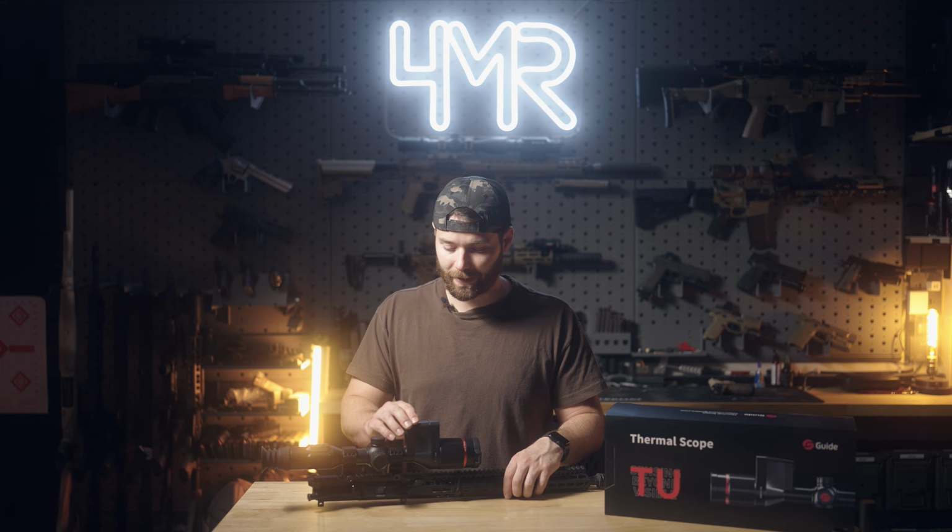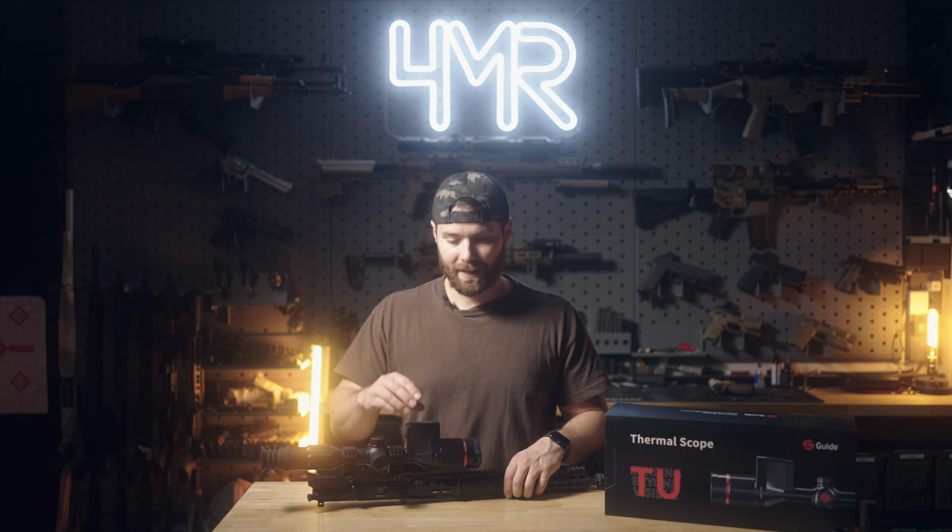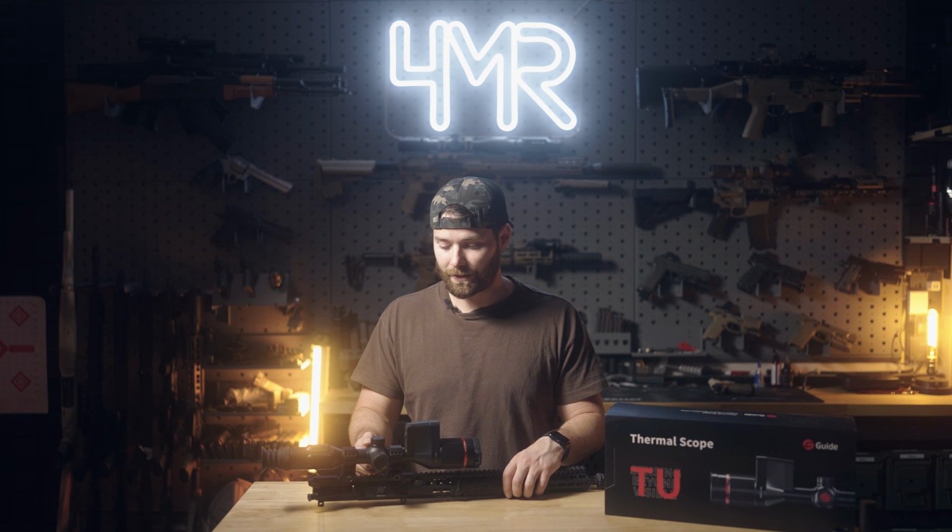So kind of working our way back, I do want to point out that there is a laser rangefinder. That's what the LRF in the name is, and that's what this hump is on top. It's activated by a button in the back. It's easy enough to find when you're in the pitch black of the night when you're hunting. Why are laser rangefinders important when it comes to digital optics?